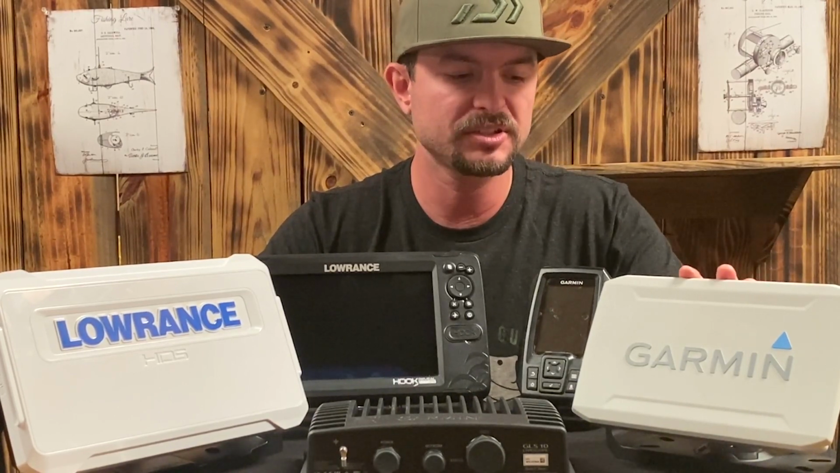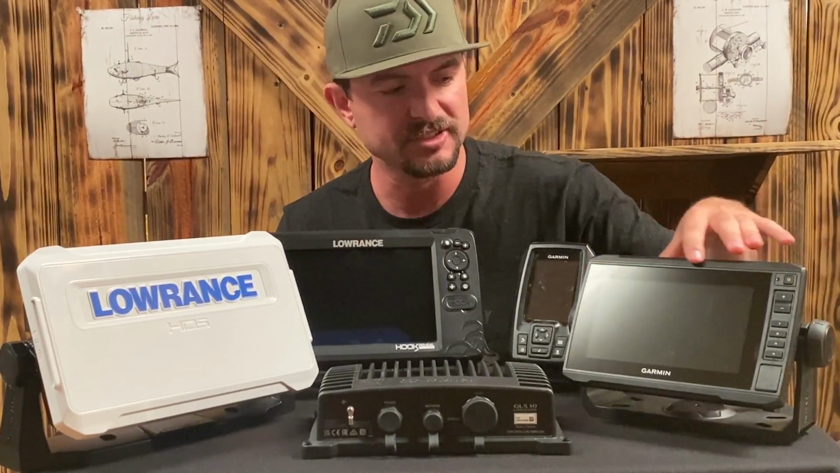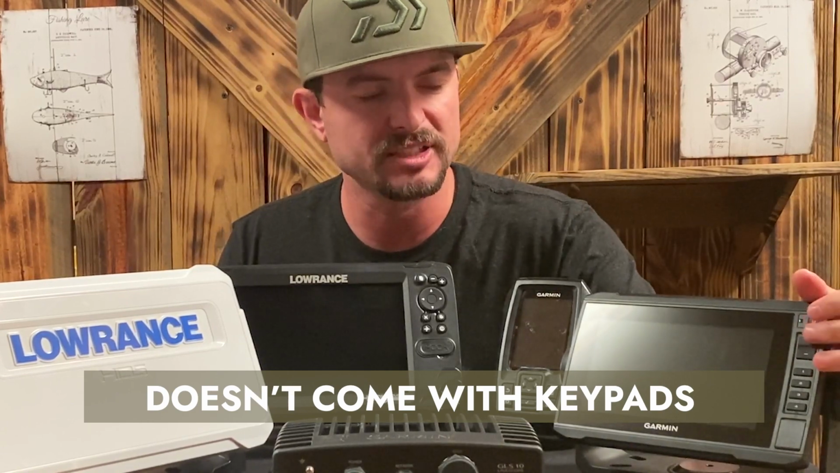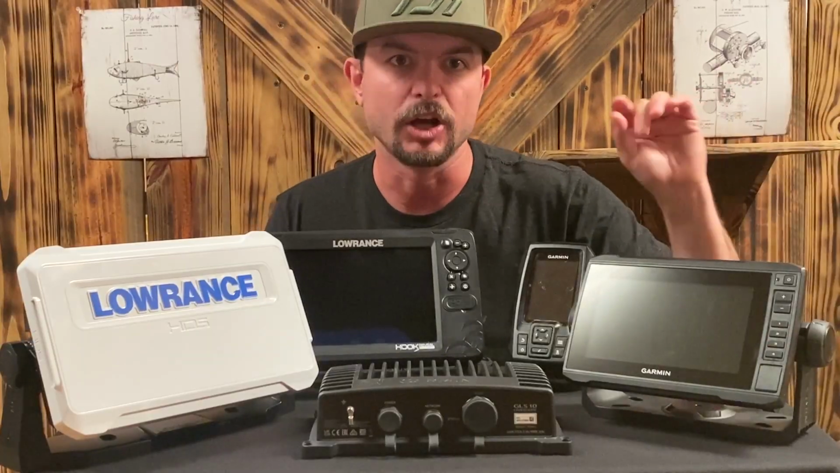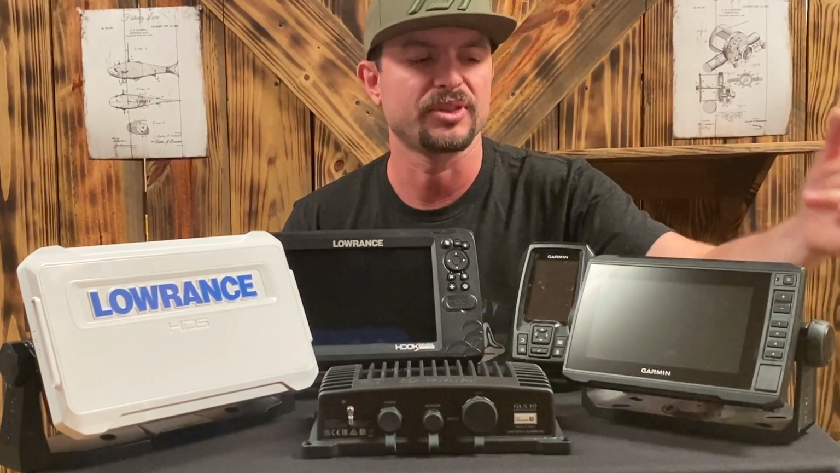Now, a few things that I wasn't super fond of with this unit, like the screen, for instance, doesn't go the full width. Like, you can see how this one has the edges. This screen also doesn't go the full edges, and I don't know why it bugs me, but it kind of bugs me. And also, it doesn't have the keypads. Now you can see it's got like the plus and minus for zooming in, and your shortcut keypads 1 through 4 for going to your different pages. Like if you just want traditional sonar, if you want a split screen or whatever, you can use these as shortcut buttons. So it has that keypad, but it doesn't have any other keypad to like go back or whatever.